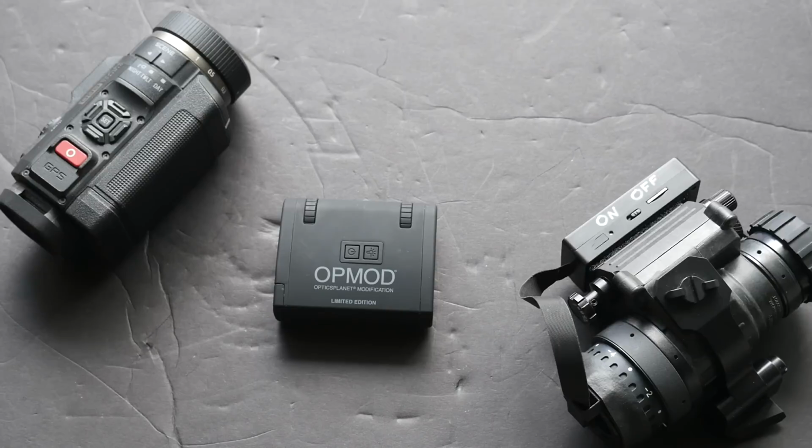I was mostly interested to see how it performed compared to the SiOnyx Aurora, because I've seen many comments saying, hey, you can get $50 commercial off-the-shelf parts that perform just as well as a SiOnyx Aurora. I don't believe that's true, but I also don't believe the SiOnyx Aurora performs favorably when compared to even a Generation 2 analog intensifier tube.